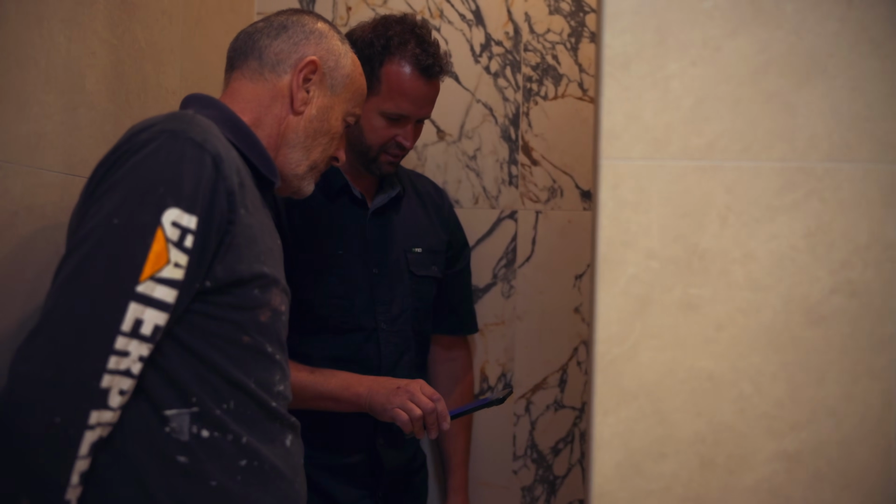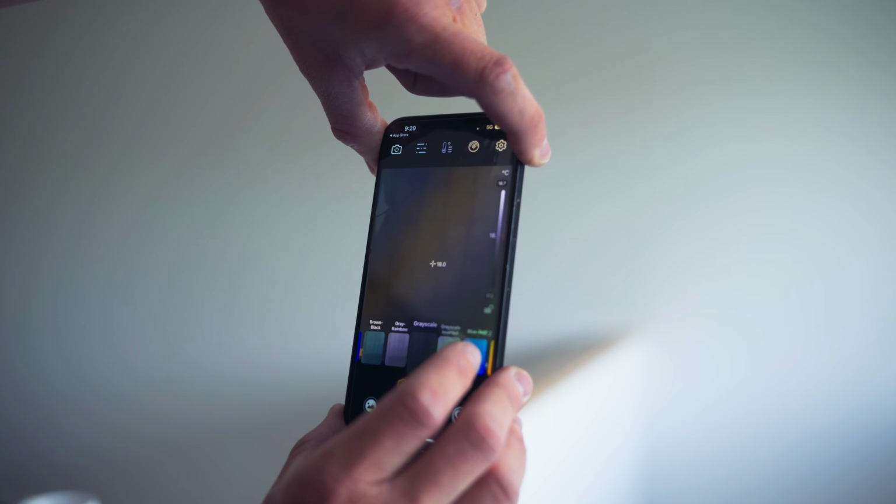When we have a new build, you have many people in the roof, people are pulling insulation back. You just want to make sure towards the end that everything has been put back because you don't want any thermal loss. So you still want to keep your R rating on your new build.